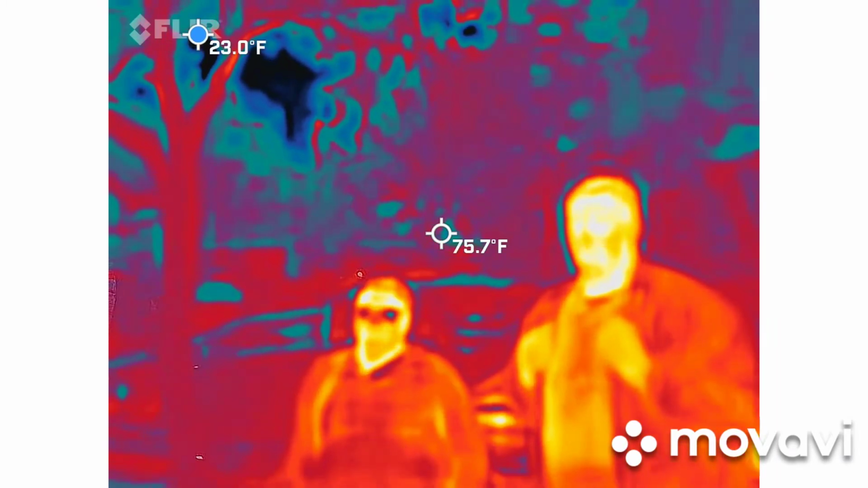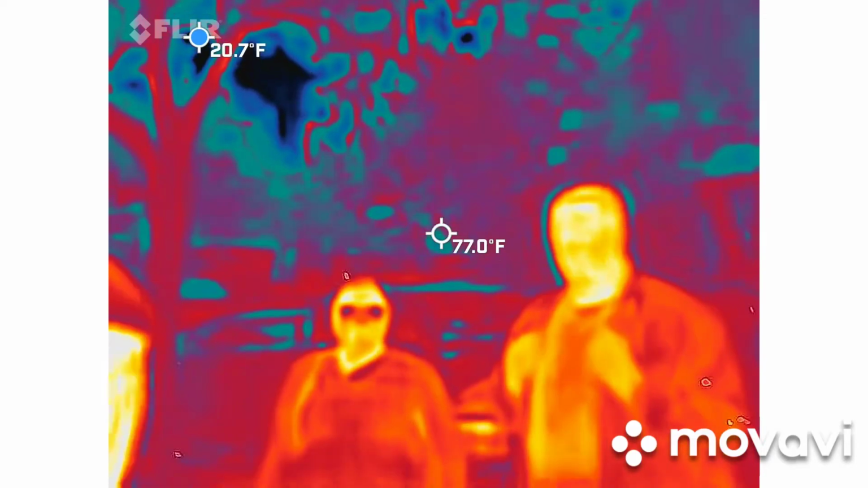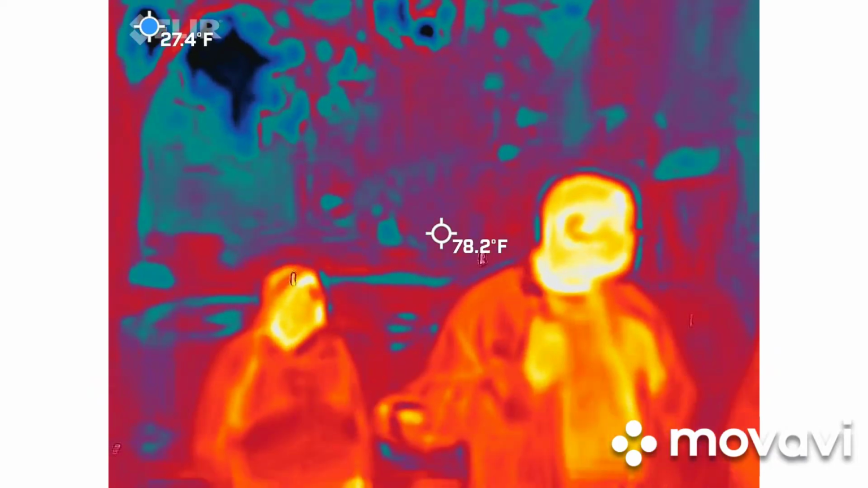So if the little blue dot is like 20 degrees, does that mean... And it's moving. It's jumping all over the place. Well, the blue dot's going to move all the time. Okay. But it says it's 23 degrees, and it's not 23 degrees. But you probably have the sky in view. It doesn't know to measure. So I didn't get to that part yet.